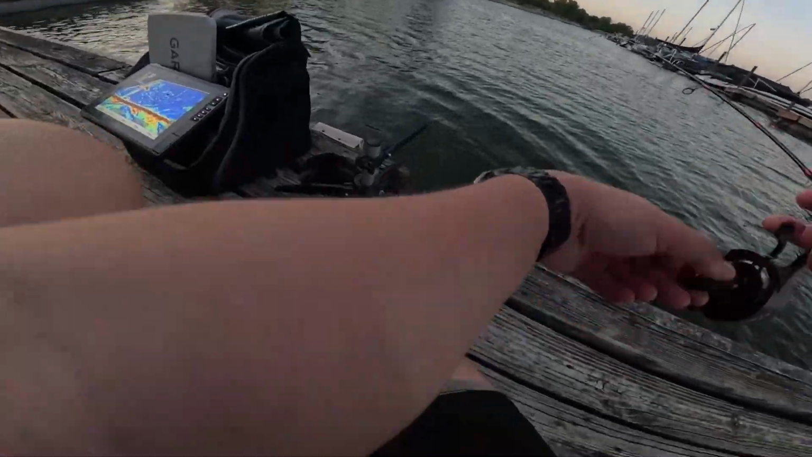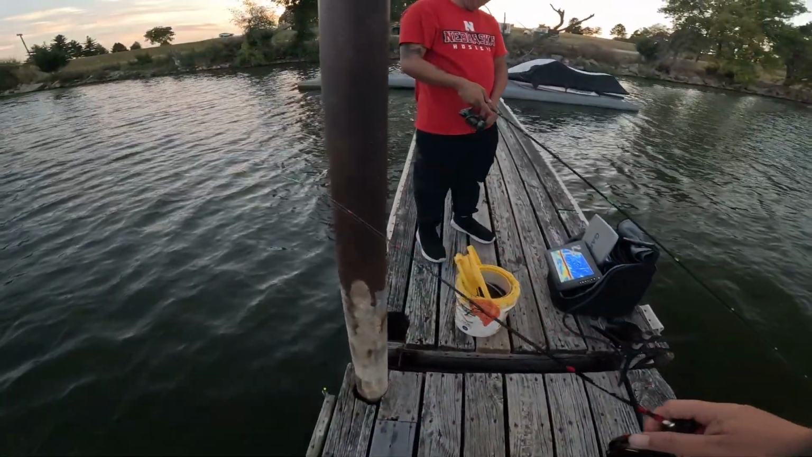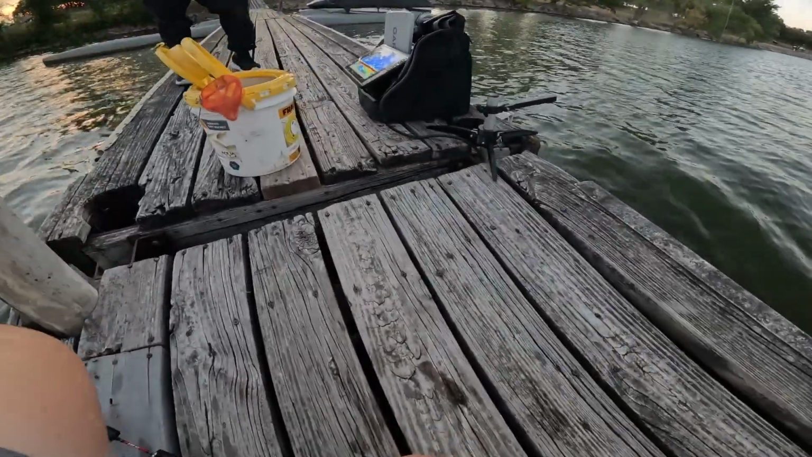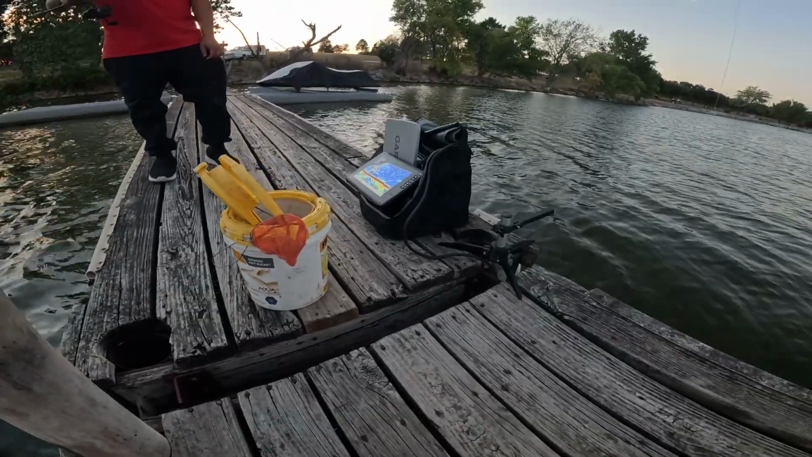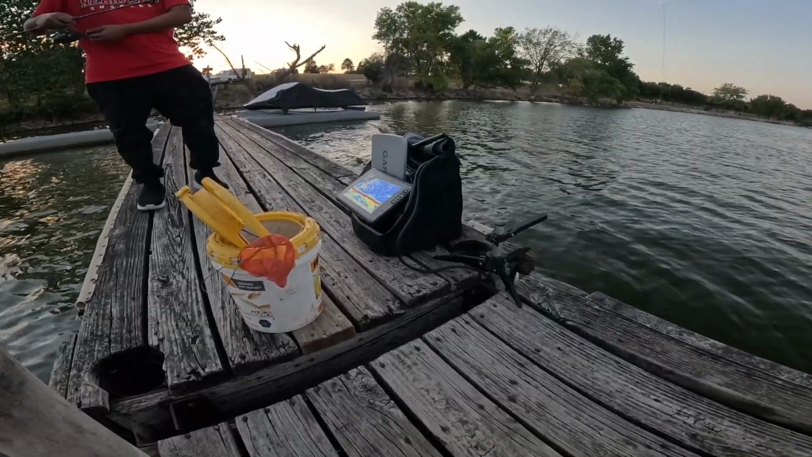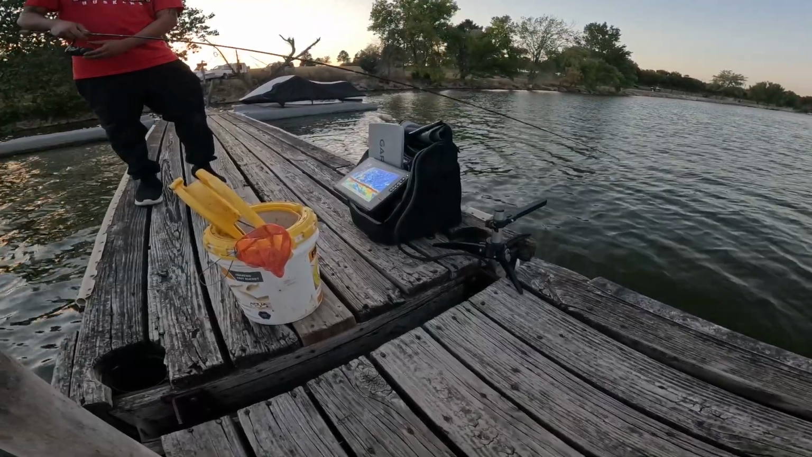Okay. I'm going right here again. He's coming up the pole, dude. That's big. That's the fish. Yeah, but where's my jig, bro? It's pissing me off. Oh, you're right there. Dude, that's a flat. It's gotta be. Oh my gosh.